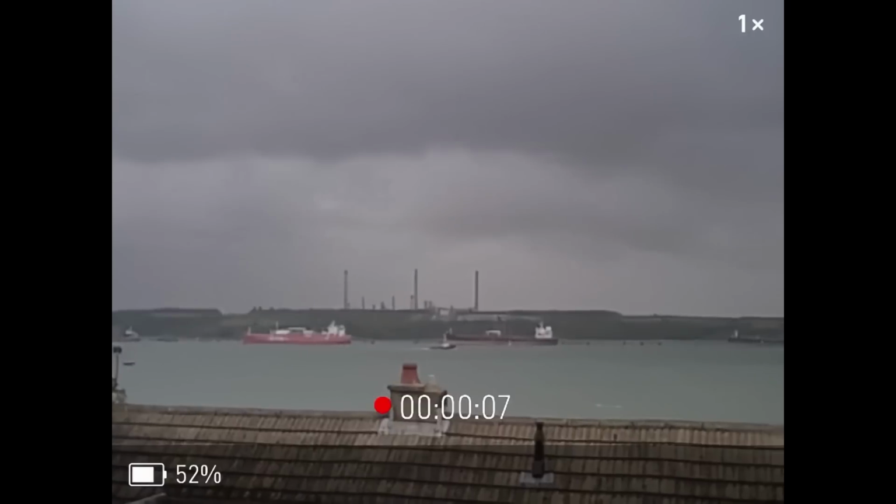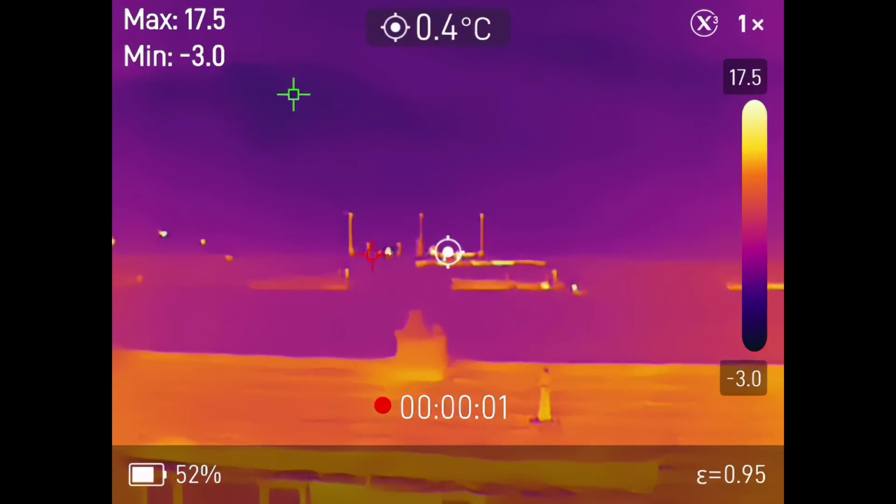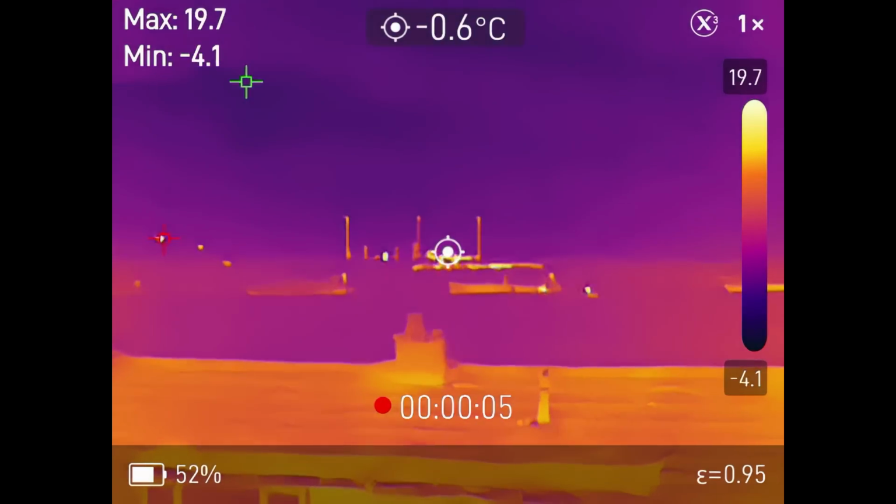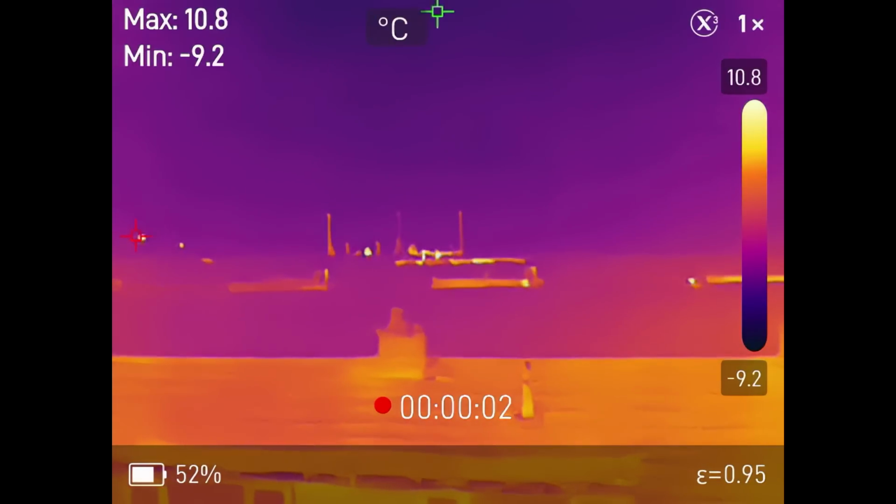Next, I just want to show you what it looks like on big things at quite far distances. Here, we're looking through the visual light camera, and then I switch over to the thermal just to give you an idea of what it can actually see. Again, it's really easy to see the items that are producing heat compared to the areas around it, even at the great distances like you're seeing here.